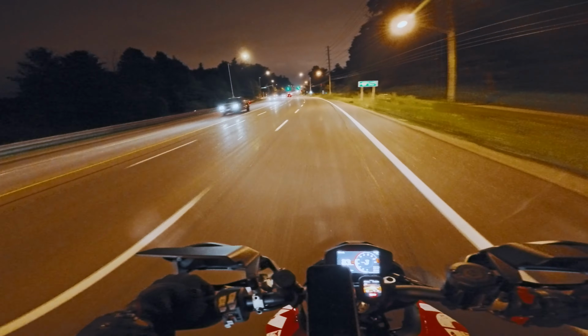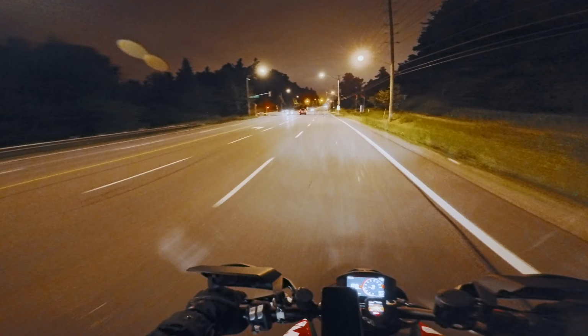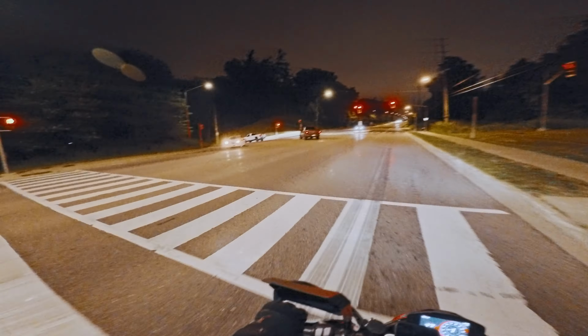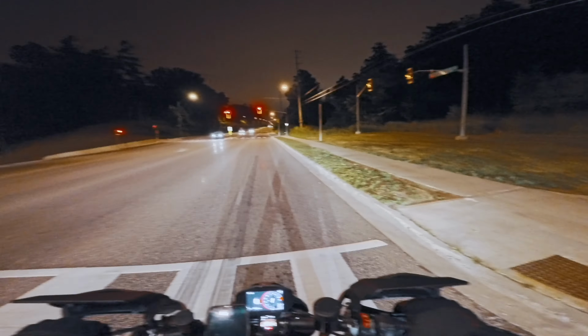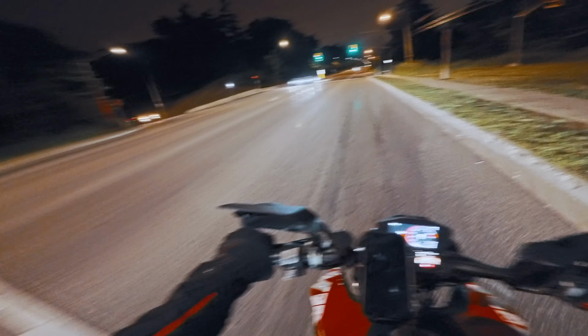I love taking night rides. Son of a bitch. Until I was rudely interrupted by a red light, unfortunately. That's awesome. Oh, actually, you know what? That was a pretty quick one.